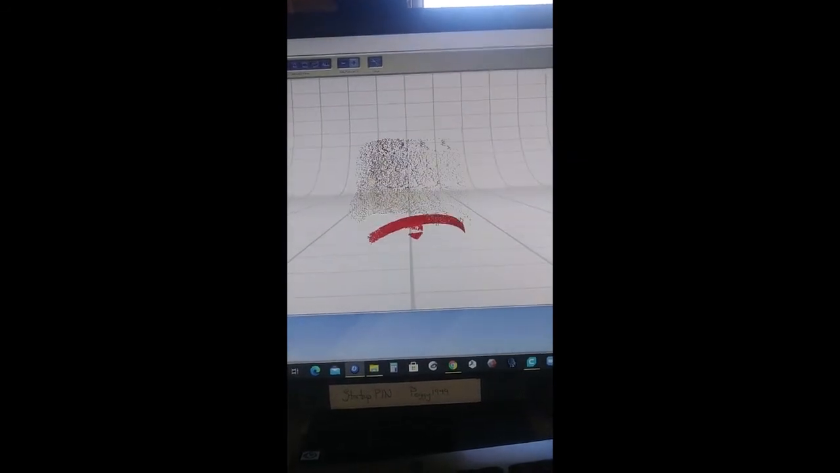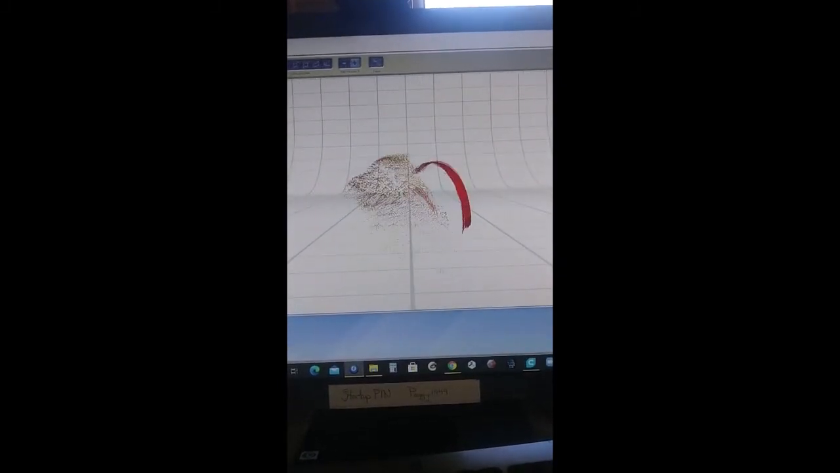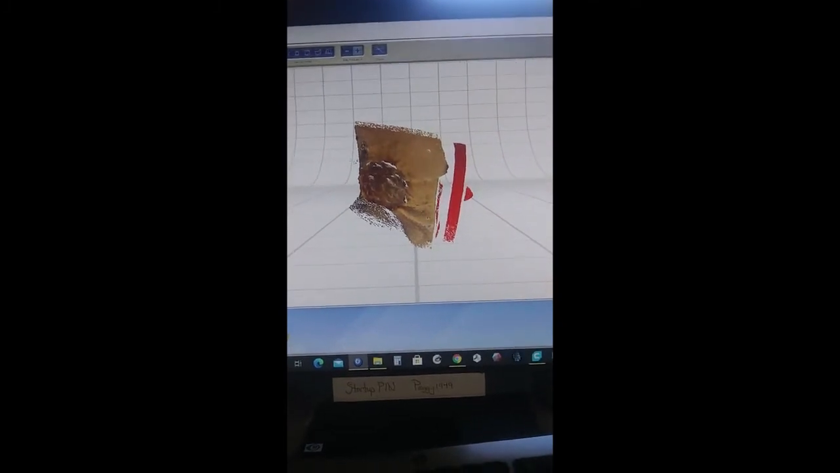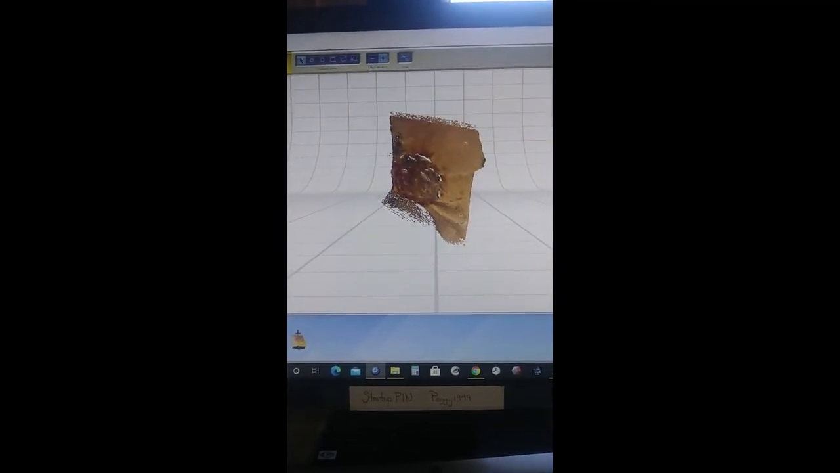when we're scanning the whole object. So we don't need that. We'll just go ahead and trim this off, and it will vanish. Okay, so now we have our scan somewhat trimmed up.